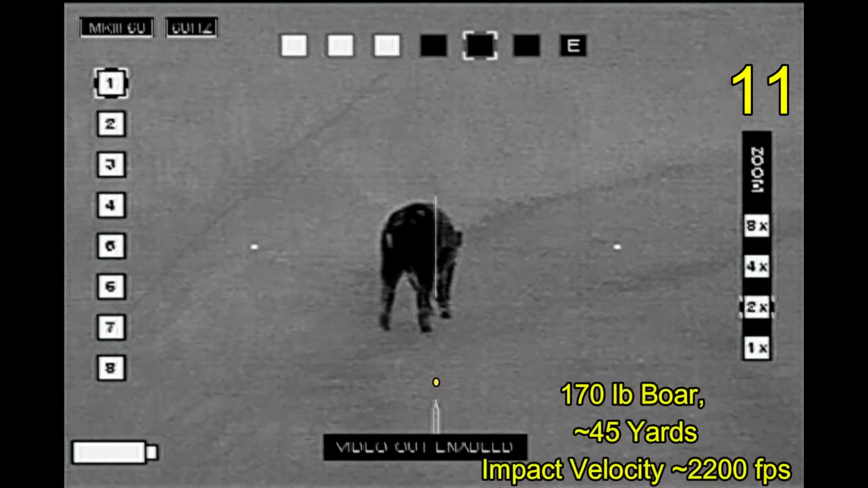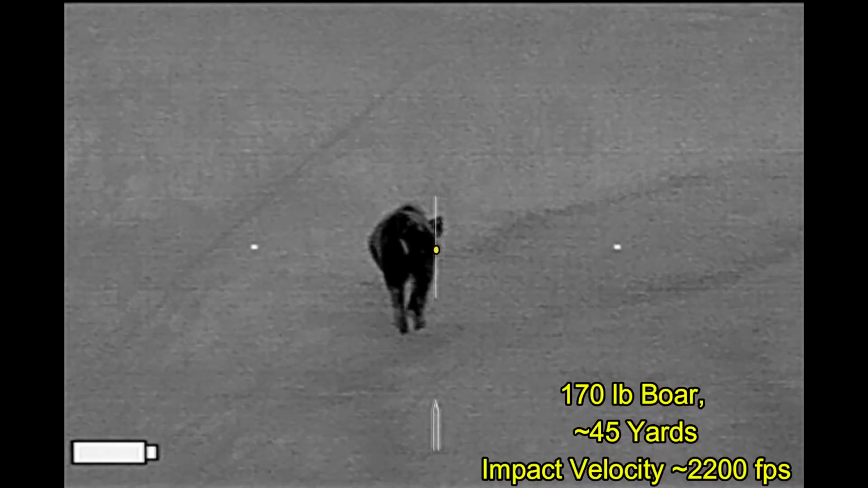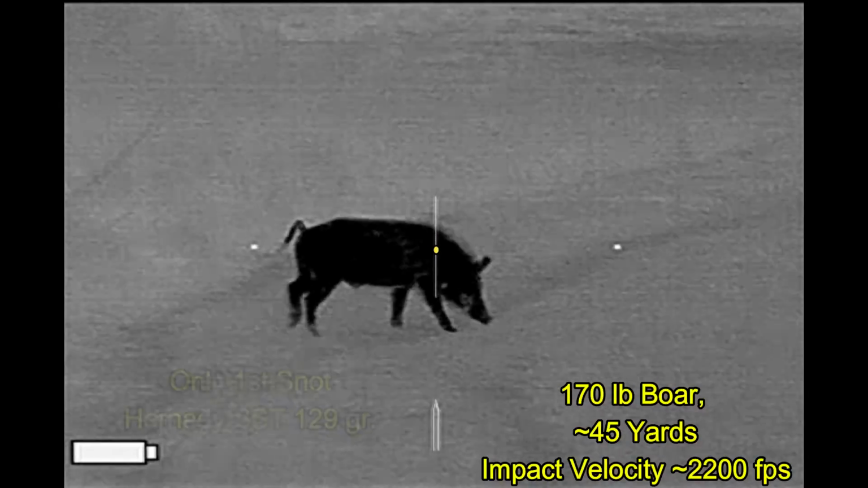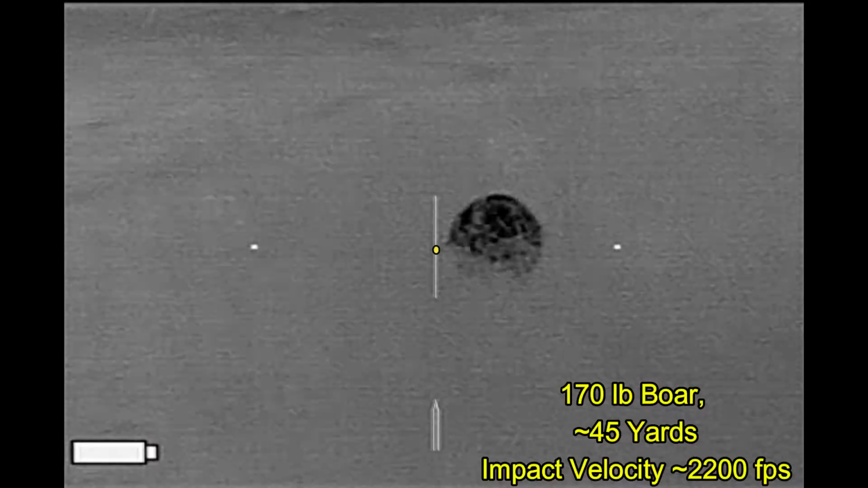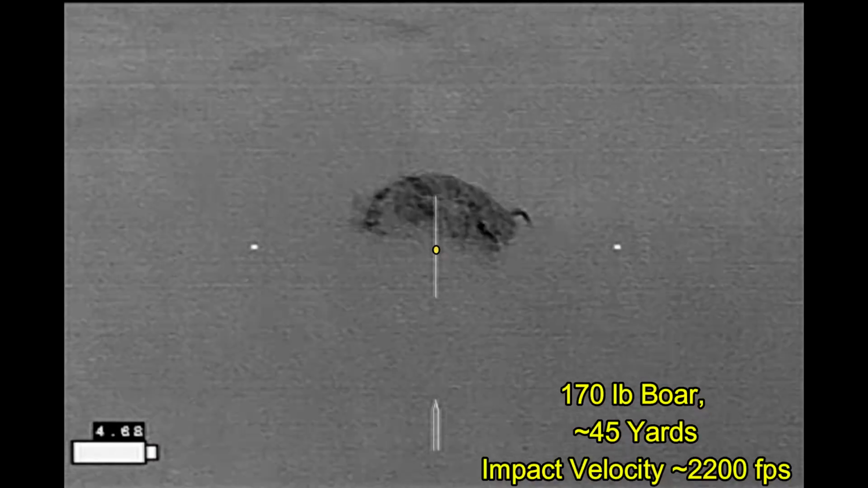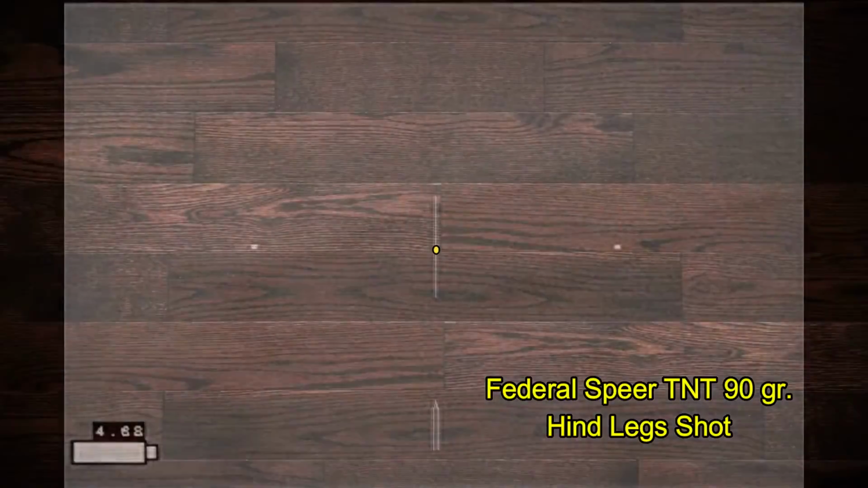This next hog was another attempt to try to recover the bullet intact with a longitudinal shot. As the hog did not immediately go down, a follow-up shot was administered, striking the hind legs.